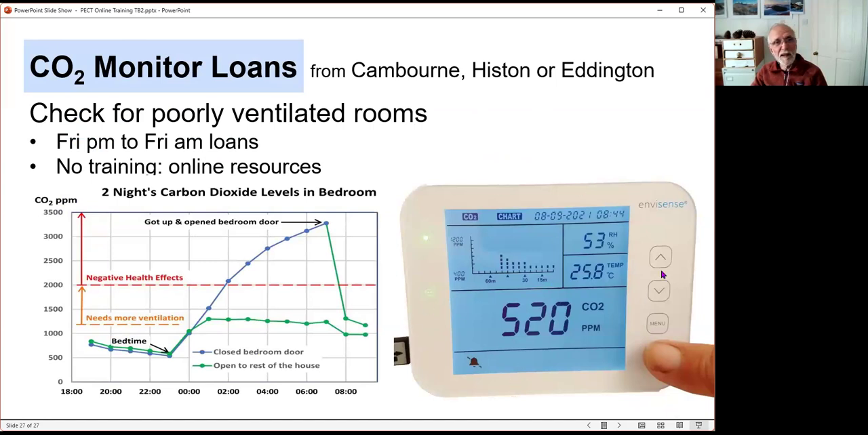Just in passing, we also lend out carbon dioxide monitors like this. They don't need training, it's just some online resources, but they measure the carbon dioxide in your room. And like this, which happened in our bedroom with my wife, it went up into a sort of negative, the bad health effect area. We didn't have enough ventilation. When we opened the door to the rest of the house, it was just fine. This is the kind of thing you can find out. It records the carbon dioxide every hour.